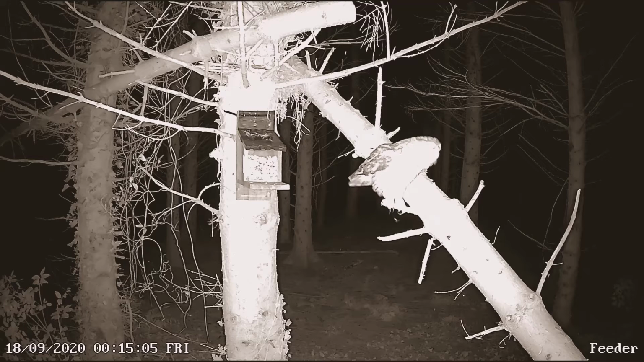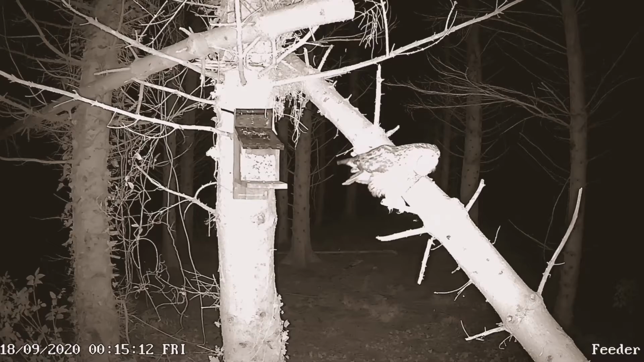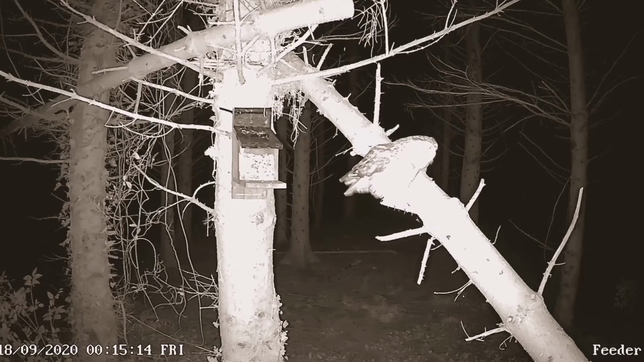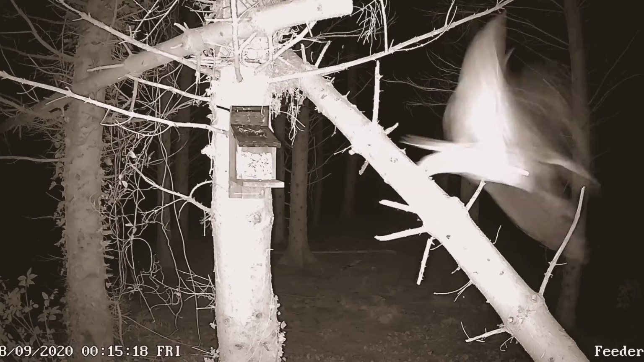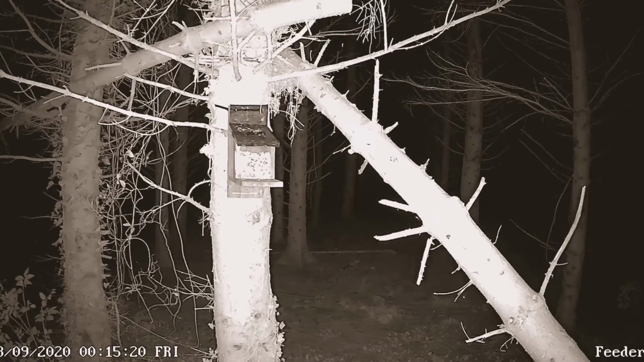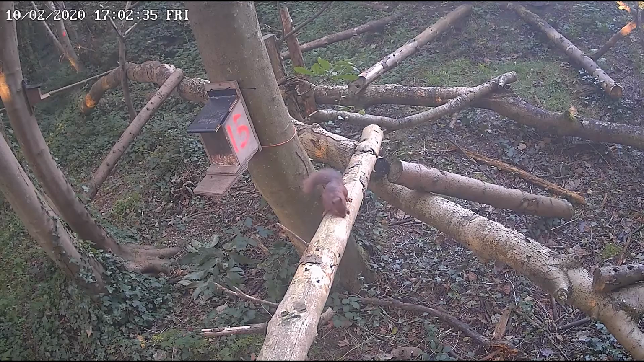And the next clip, if you listen carefully, there it goes. There you go. You hear it land there. Successful capture of probably a field mouse or wood mouse.